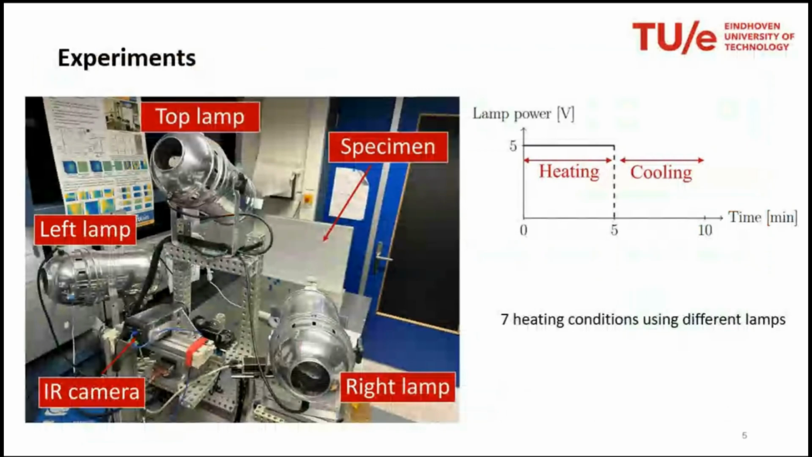This is the setup for the step heating thermography. So we have 3 lamps and an infrared camera. You see here the plates. The defects are on the opposite side of the plate, so they are just flat bottom holes that somehow represent the discontinuity in the material. So we conducted a fixed step heating thermography experiment by powering up the lights selectively for 5 minutes, and then let the plate cool down.